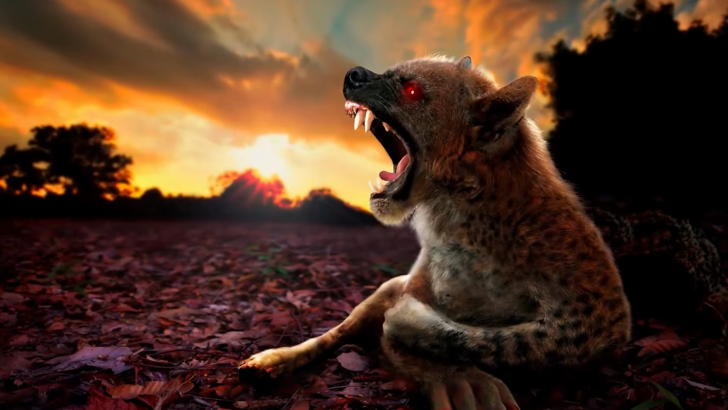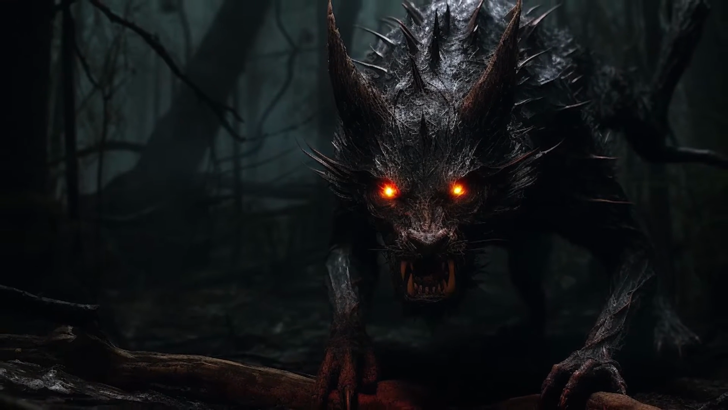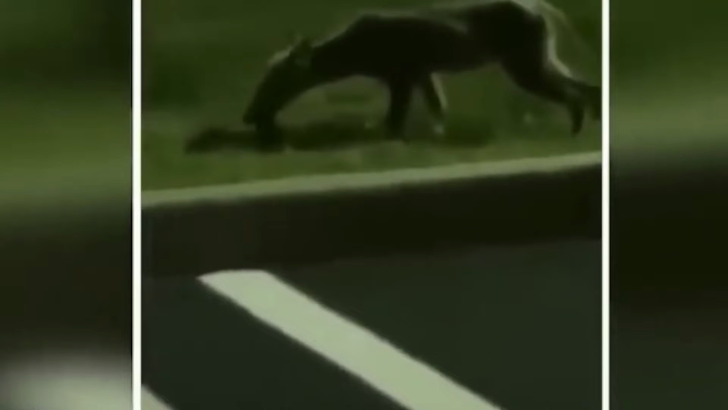The chupacabra is a legendary creature, known for its alleged attacks on livestock, particularly goats, and sometimes even humans when it's desperate. In this video, we are presented with a creature by the roadside, and at first glance, we might mistake the creature for a dog. However, upon closer examination, it becomes evident that it strongly resembles a chupacabra.